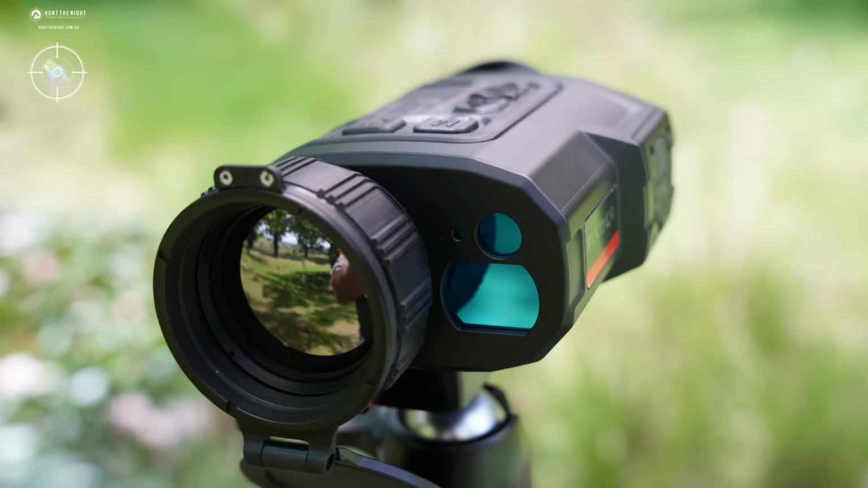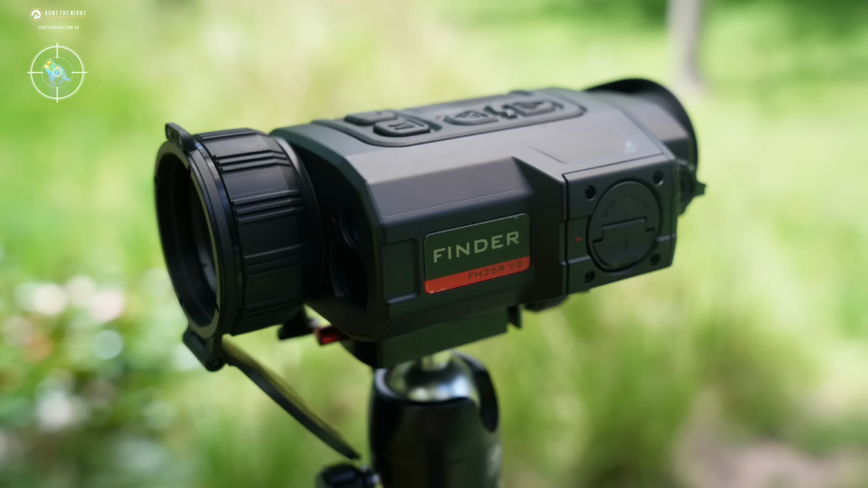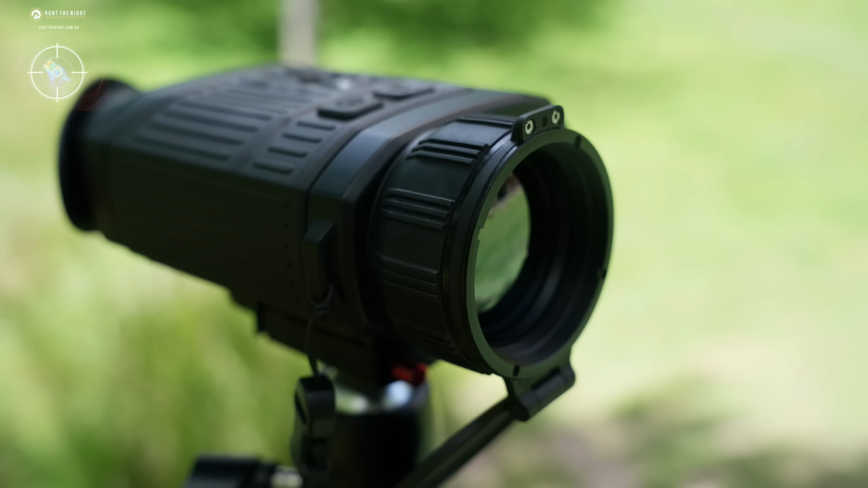Startup time. I've talked about this before, and these InfiRay finders are slow, and have slow in capitals. It's around 24 seconds from off to fully functional. No issue if you run the device turned on all evening, but don't expect anything to happen quickly from a standing start if you do have it turned off.